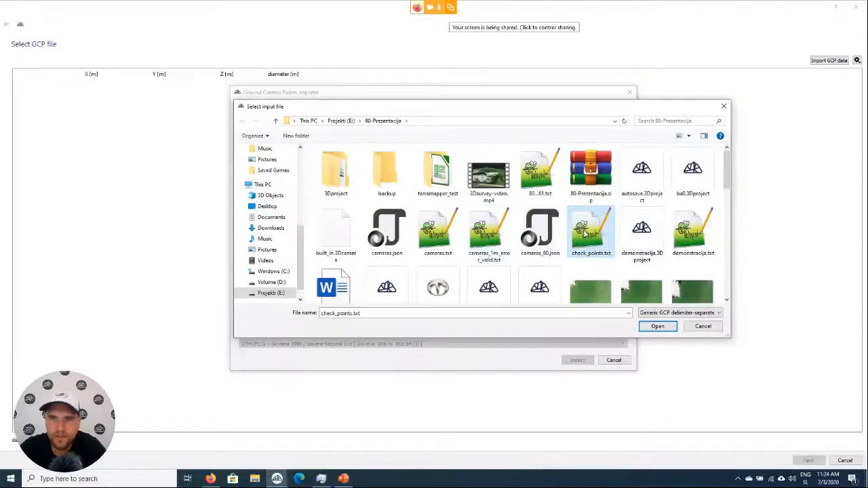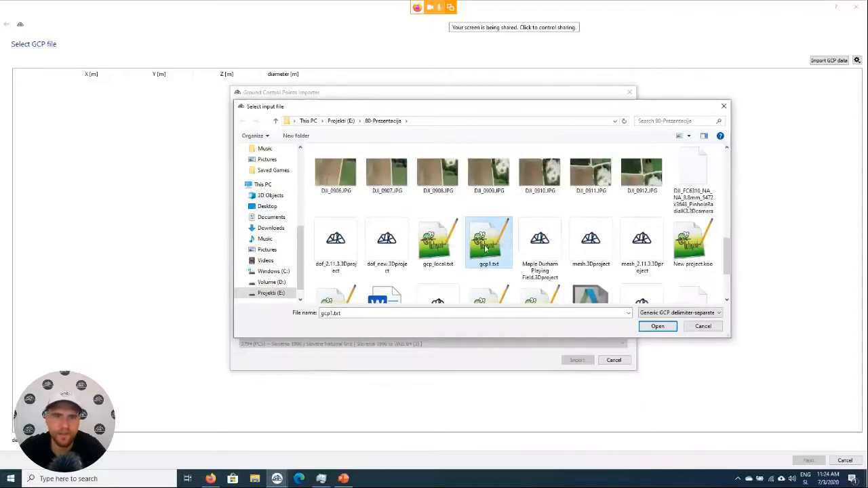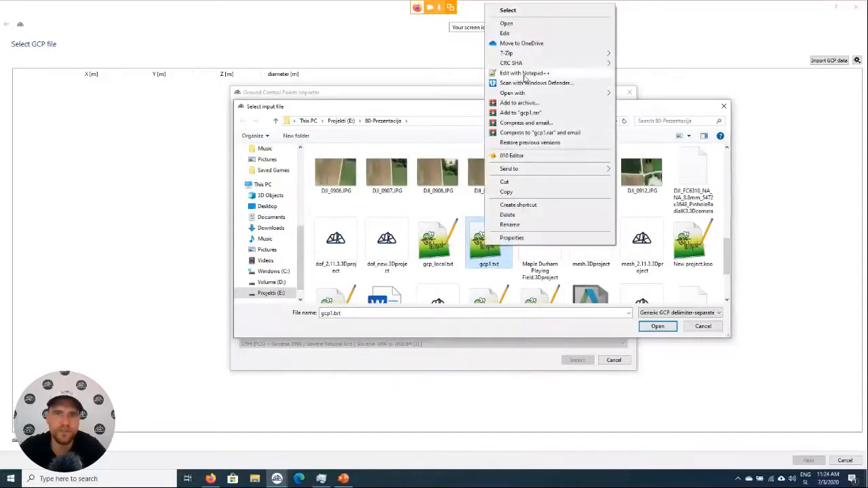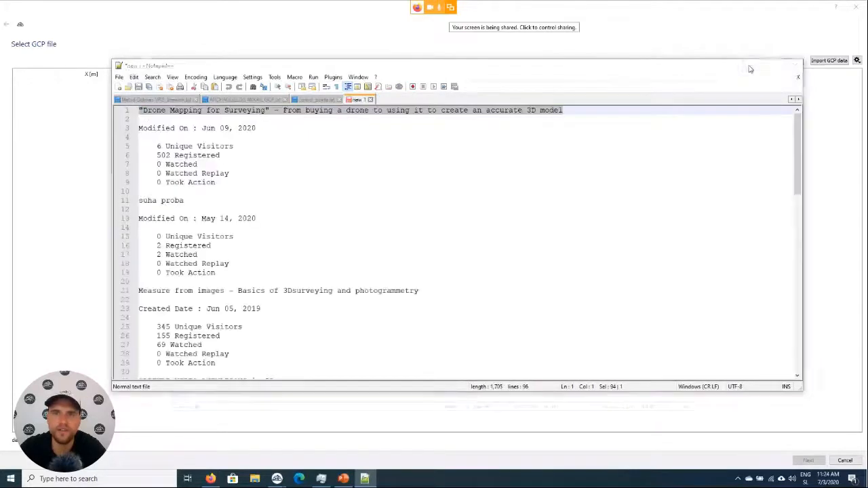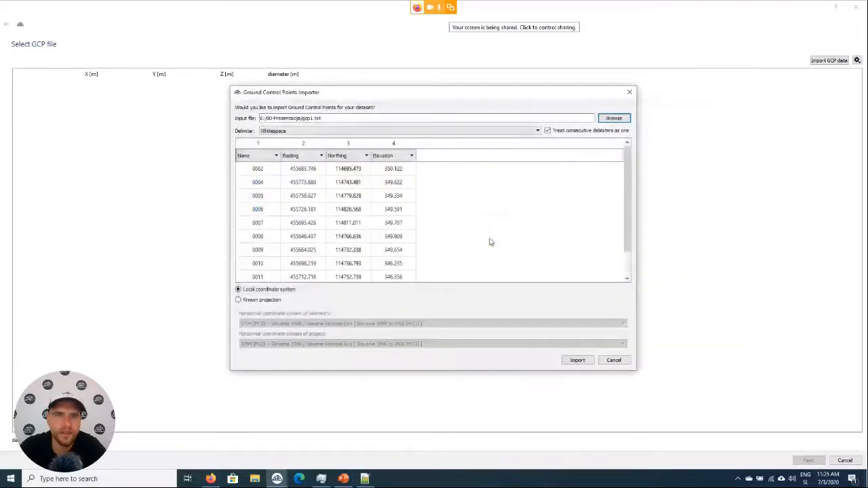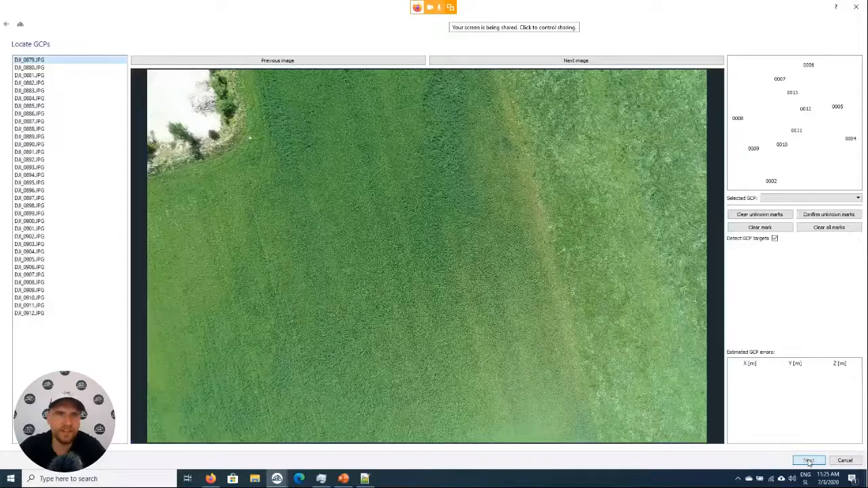So ground control points, I have them here in this GCP file. The file with ground control points just looks like this. We have a point name, easting, northing, and elevation. Okay, let's close this. Import. Now let's go to the next step.